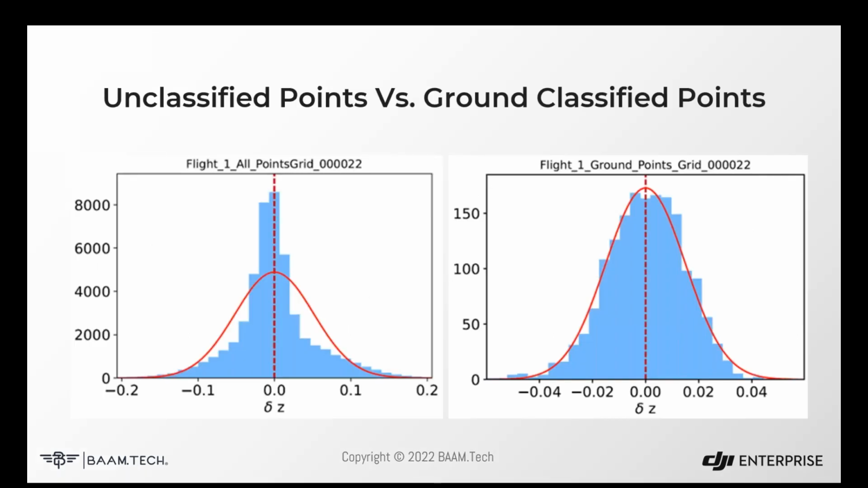Another way to visualize this is with a histogram, which I think is a more meaningful way to look at it. This is an example of that same plane. On the left, you can see the distribution of that error on each side of the plane. The red dotted line represents where the plane is. The blue represents where the different buckets fit on either side of that plane.